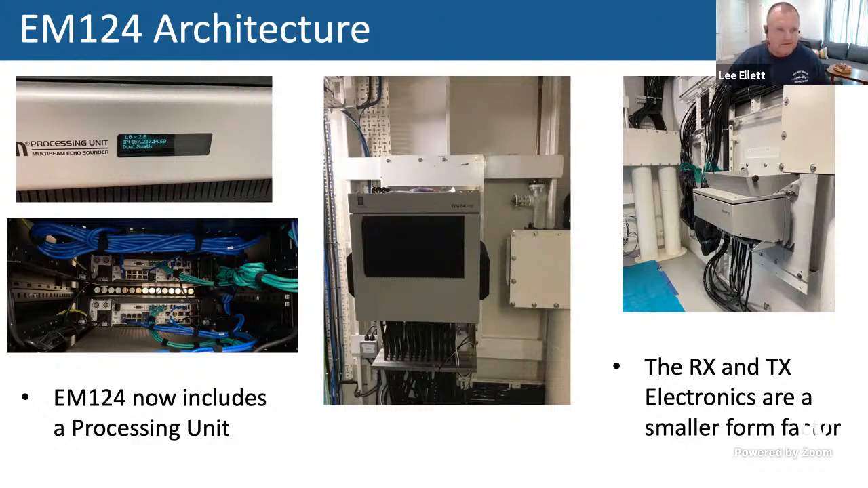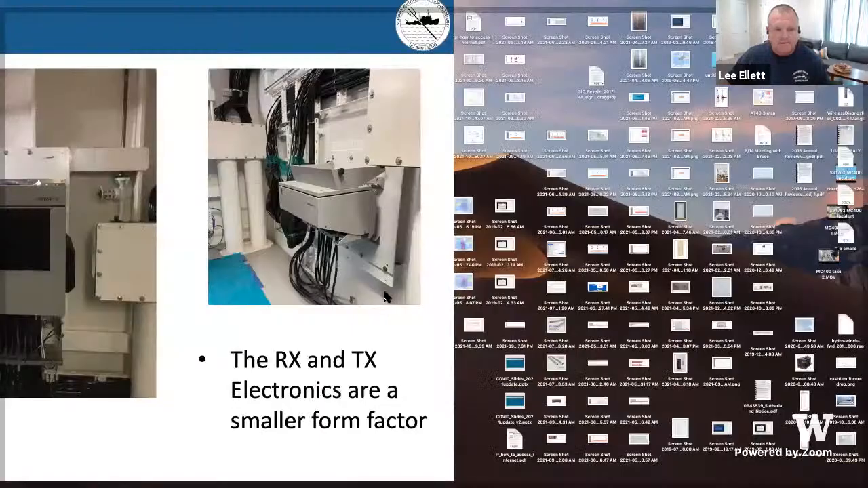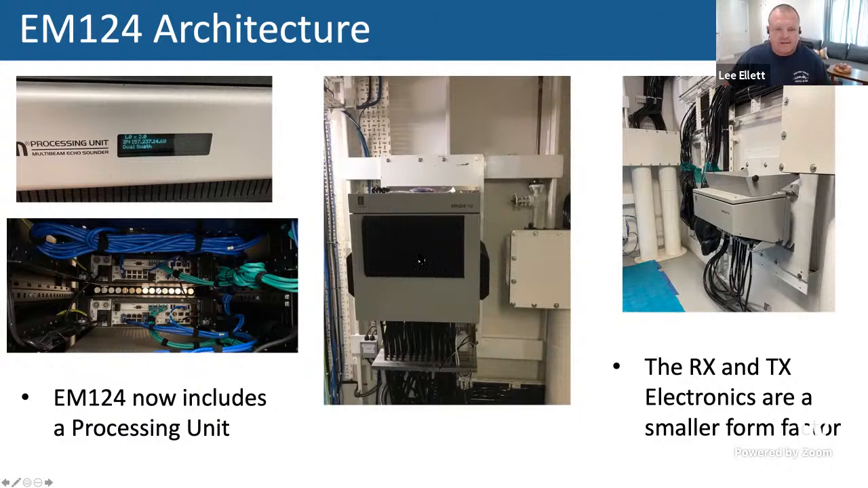I'll talk a little bit about, so start off with the EM124. Like Ethan was asking, what does the upgrade consist of? From the EM122, the TRU is upgraded. That's in the center here. The TRU is replaced by the TX unit, and the preamplifier is replaced by the RX unit, and then you add the processing unit.